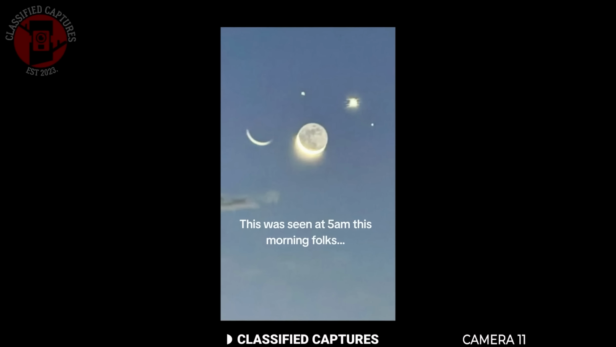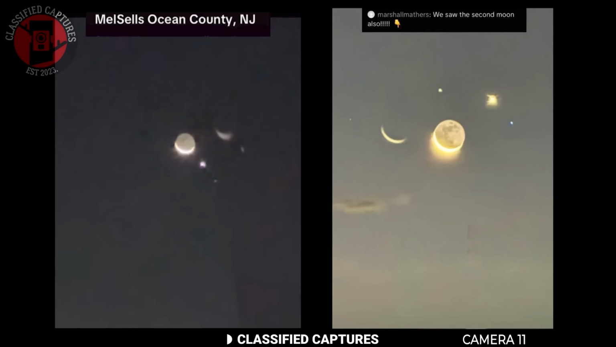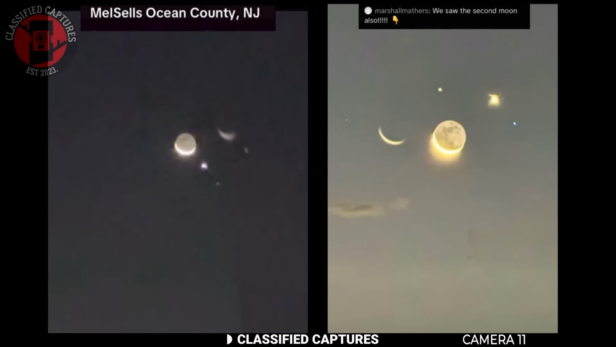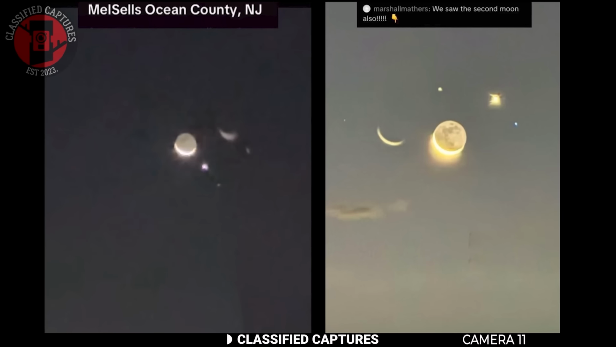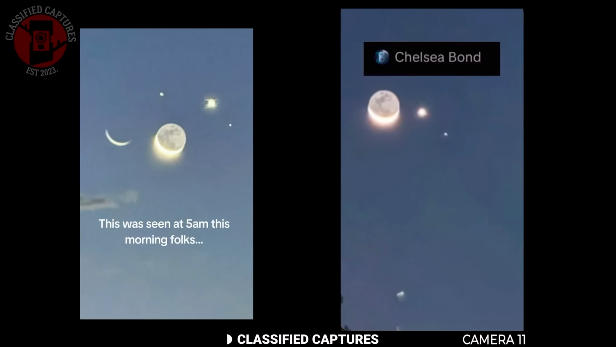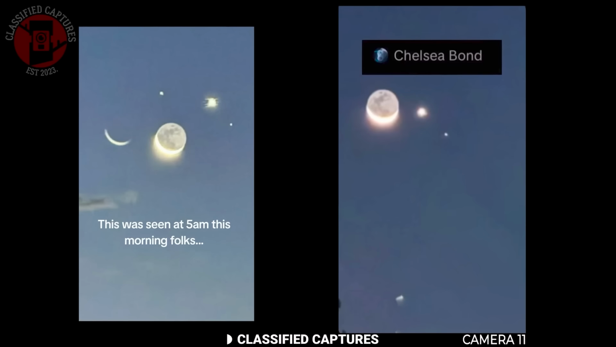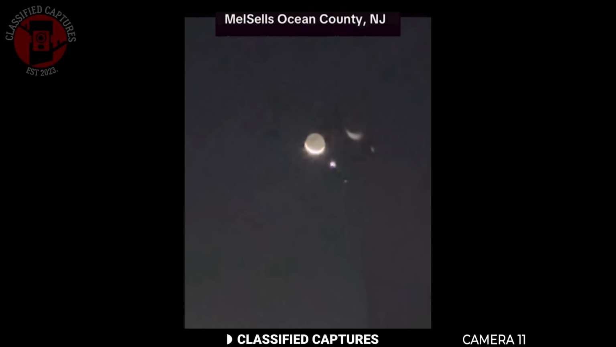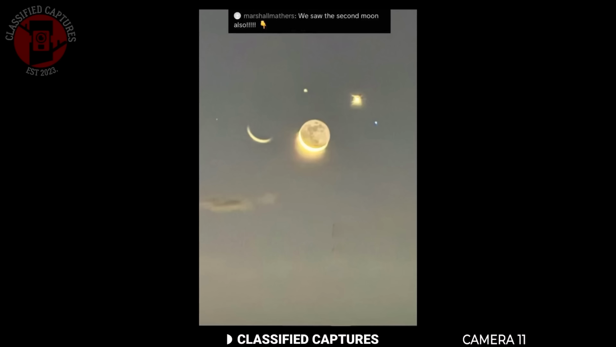Could this be some kind of rare atmospheric phenomenon? Or is there something else out there orbiting the Earth that we don't fully understand yet? Some believe it's a glimpse of a hidden celestial body. Other skeptics argue it's just a trick of the light. If it's not a reflection, then how do we explain so many people capturing the same sight? Could this really mean we're dealing with something bigger than we realize?